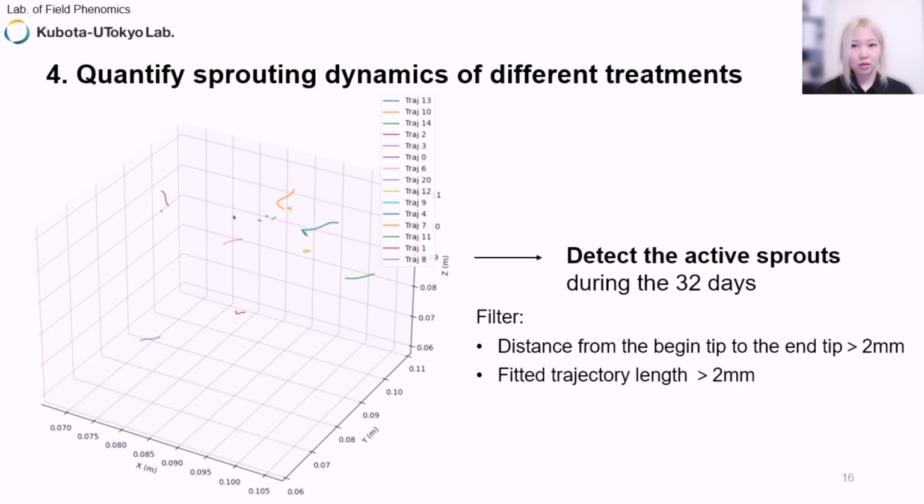What is interesting is that not all of the sprouts are active and their vigor levels vary. During the 32 days of tracking, some sprouts remain inactive and do not grow. To identify the active sprouts, we calculate the distance from the starting tip to the ending tip and the fitted trajectory length.